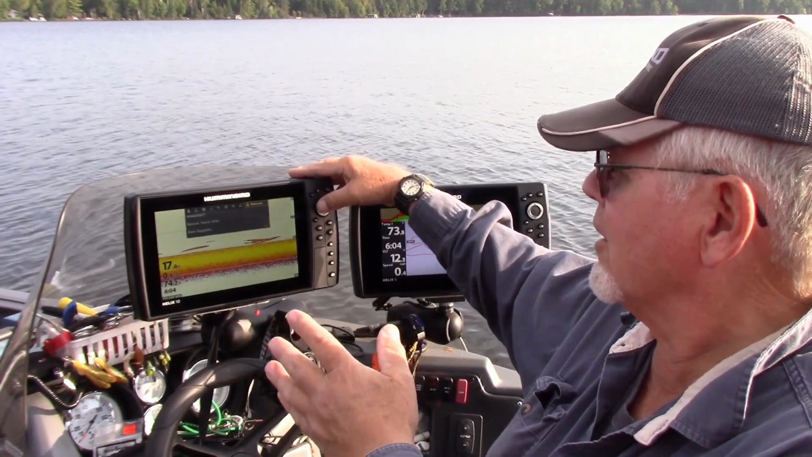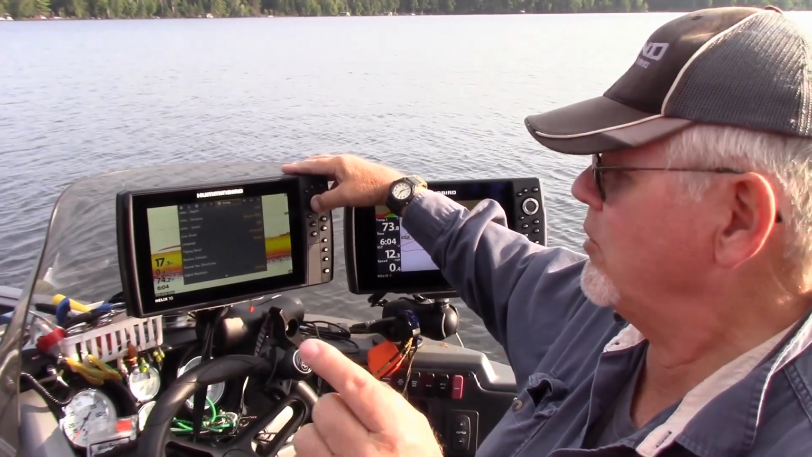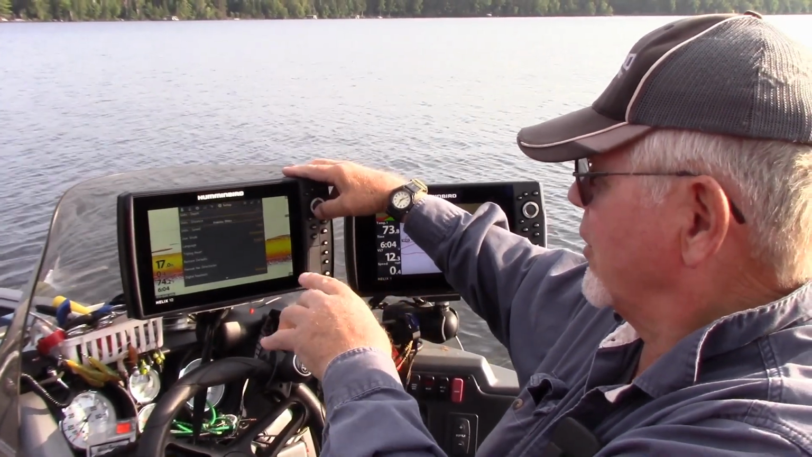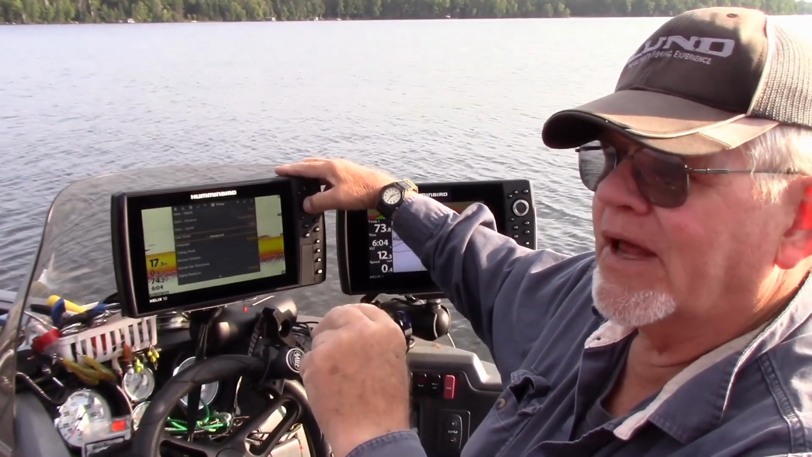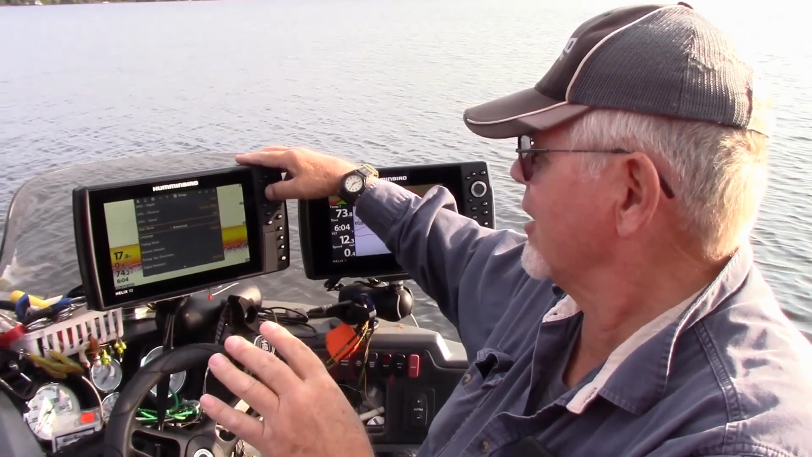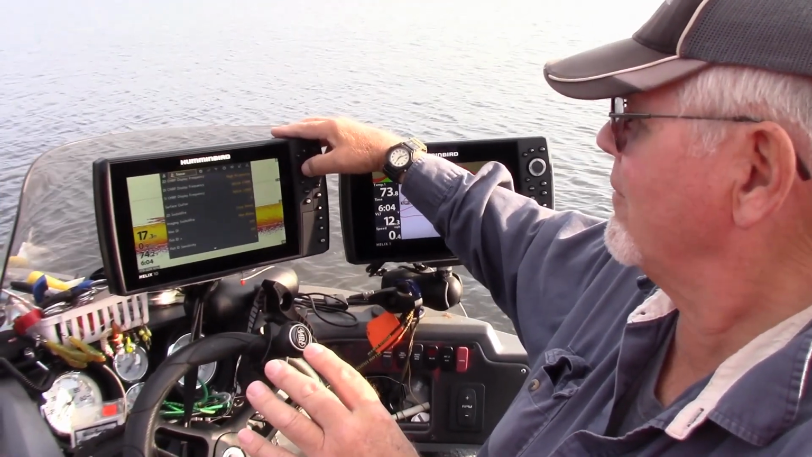or your networking over here. First thing I'll tell you, people, right away in a brand new unit: go to setup, hit the menu button twice, get into setup and go down to user mode. You want to take it out of normal and put it in advanced mode. It gives you more features to go by. The other thing you can do is go to sonar.